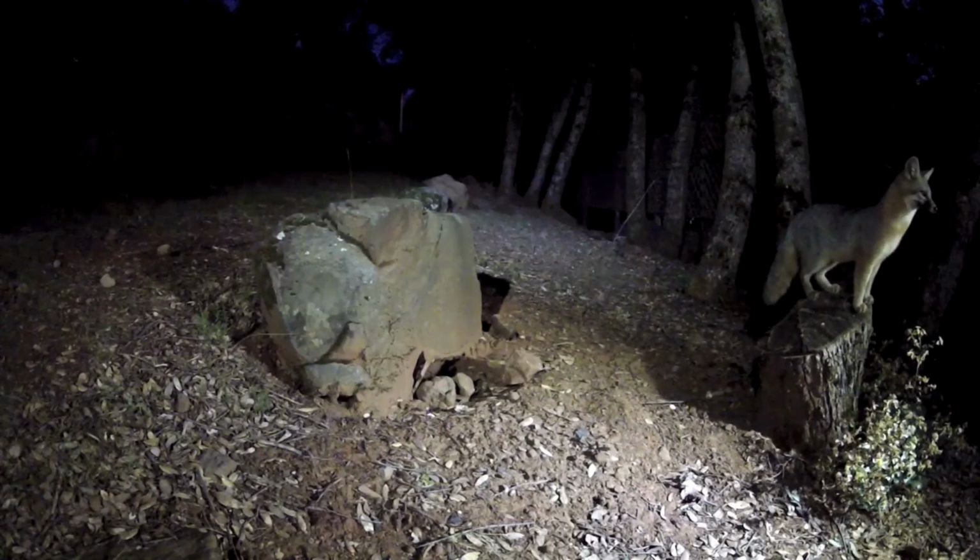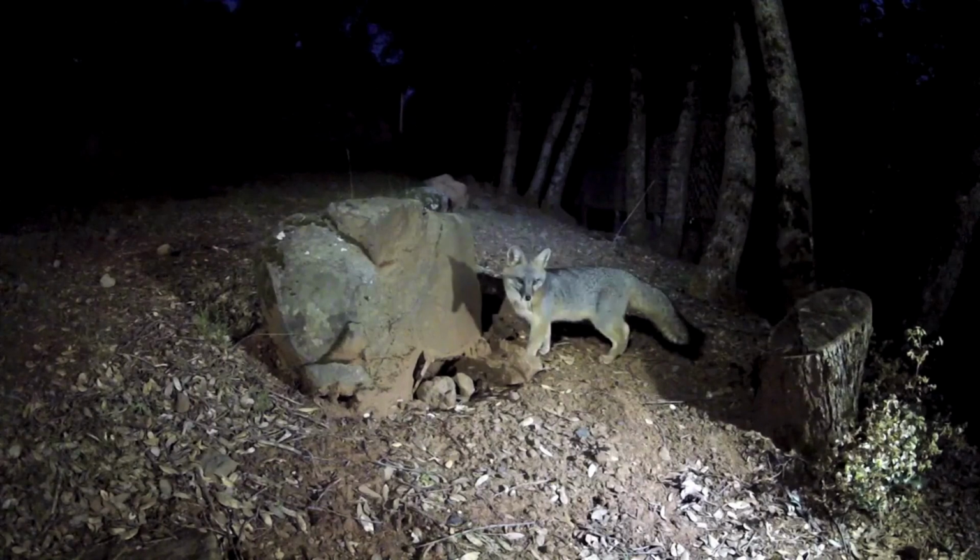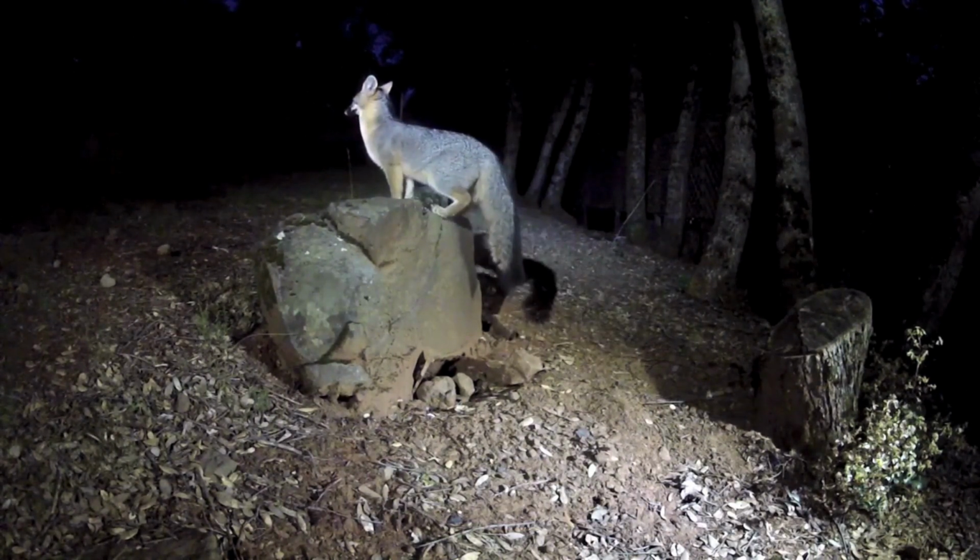A rendezvous of gray foxes is about to happen. She's expecting her mate and offspring. She knows the landscape and her family's travel routes well, and there's a good chance she hears them downslope. It's just a matter of time. She'll wait it out.